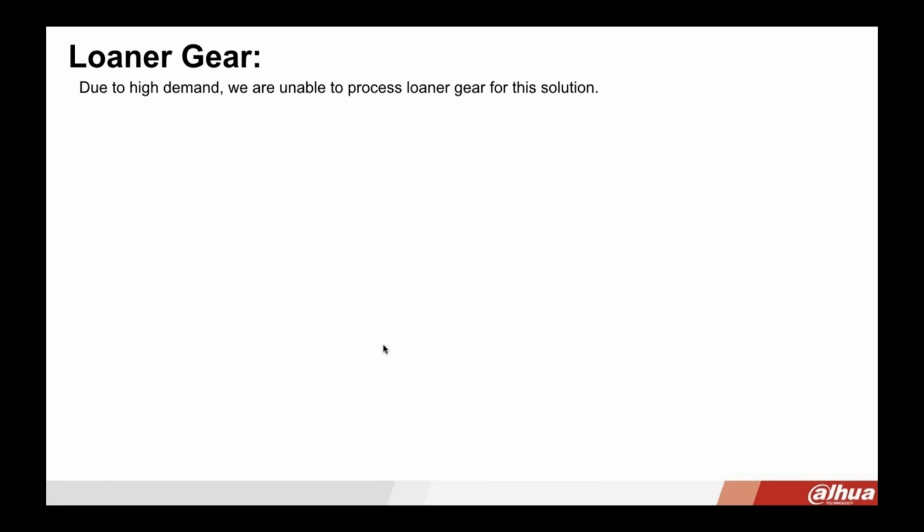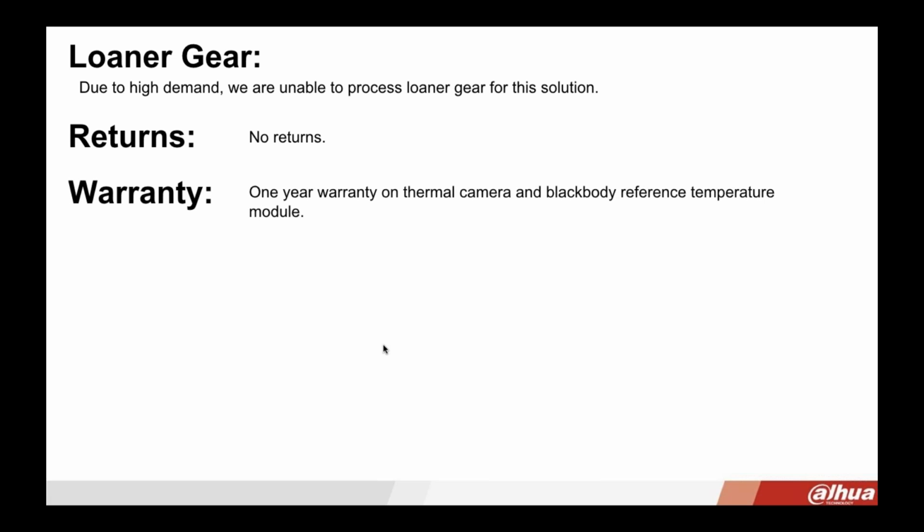Loaner gear. Because this is such high demand, we're not able to process any type of loaner gear for this solution at this time. And as far as returns, we are not able to do any type of returns. Now with the warranty, there is a 1-year warranty on the thermal camera and the black body reference temperature module.